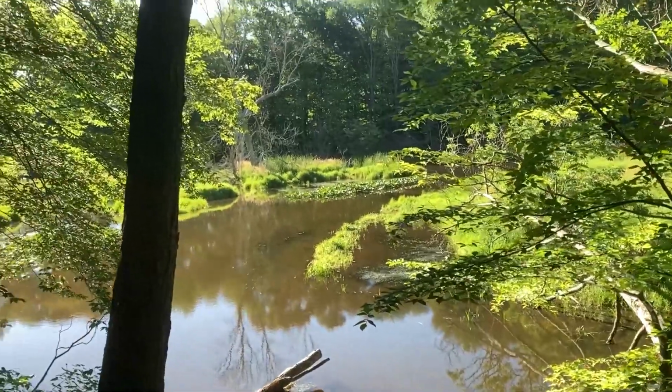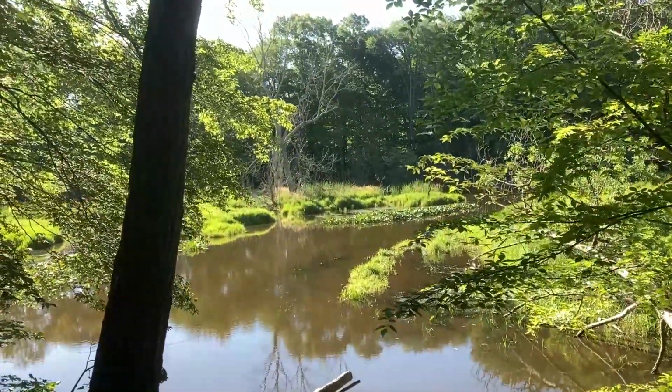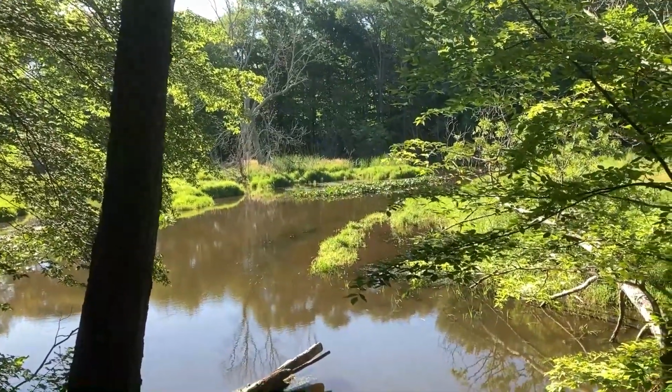And look in the background. Way over there is a dead tree in the middle of the water. So a number of intriguing compositions that I can do just in this area as well.